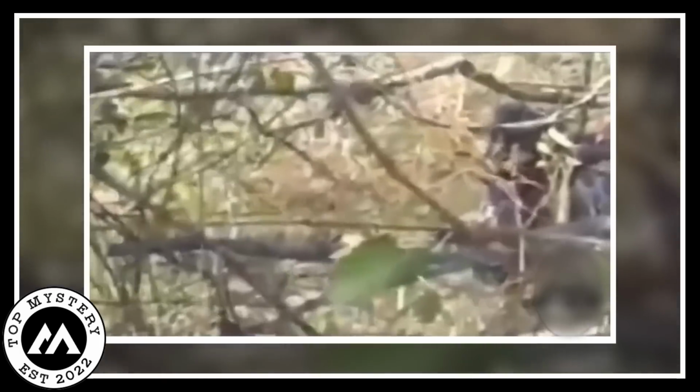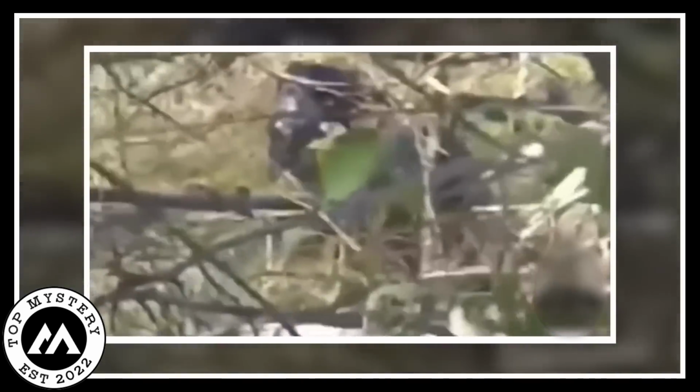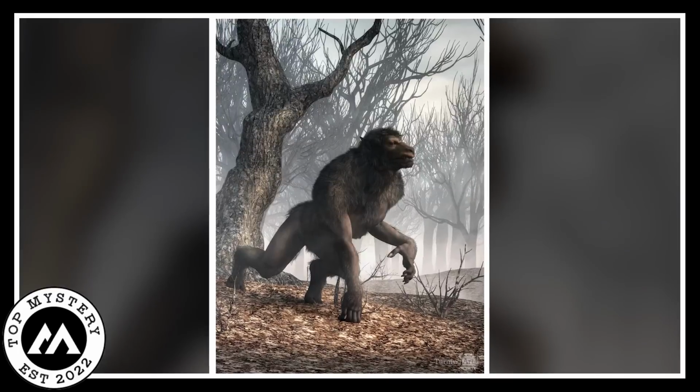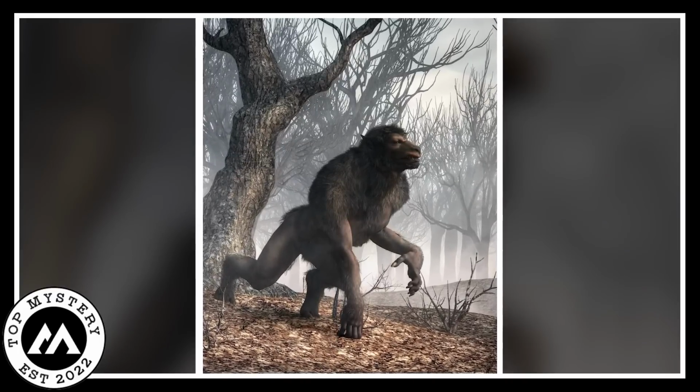Dogman spotted in the forest. In a spooky forest, someone secretly recorded a strange video hidden among the trees. The video shows a mysterious giant dog-like creature known as the Dogman casually walking through the woods. The dark figure creates an eerie scene as it moves through the dark, making things feel suspenseful.